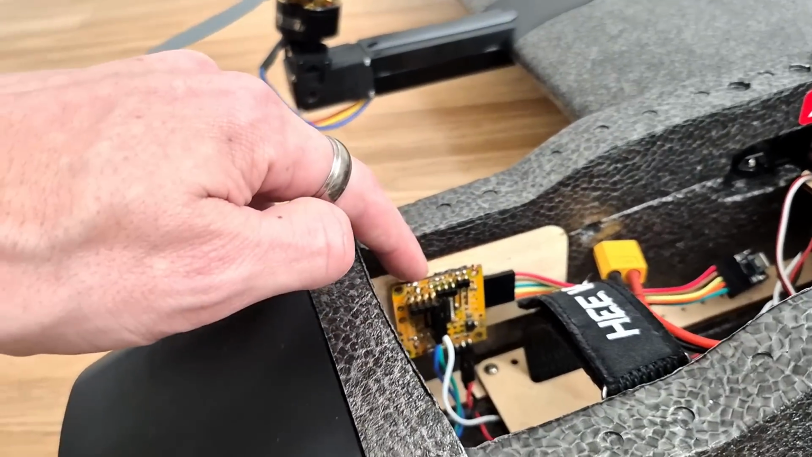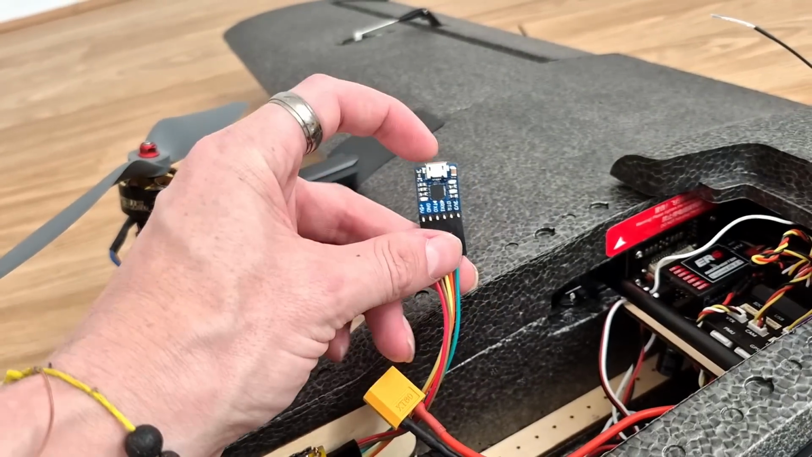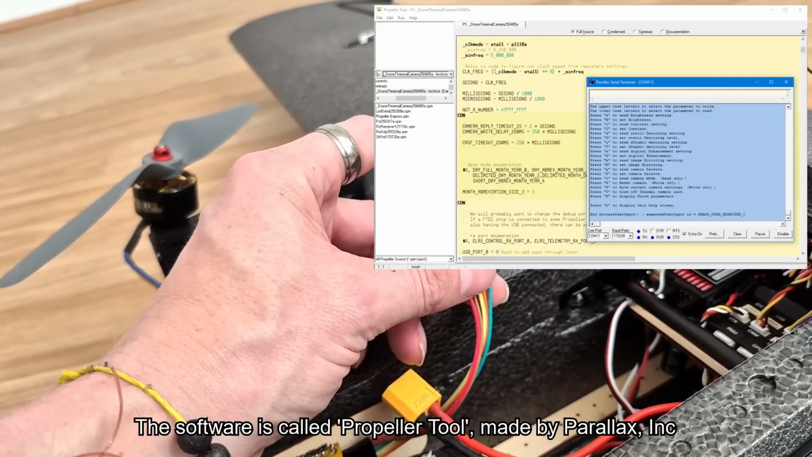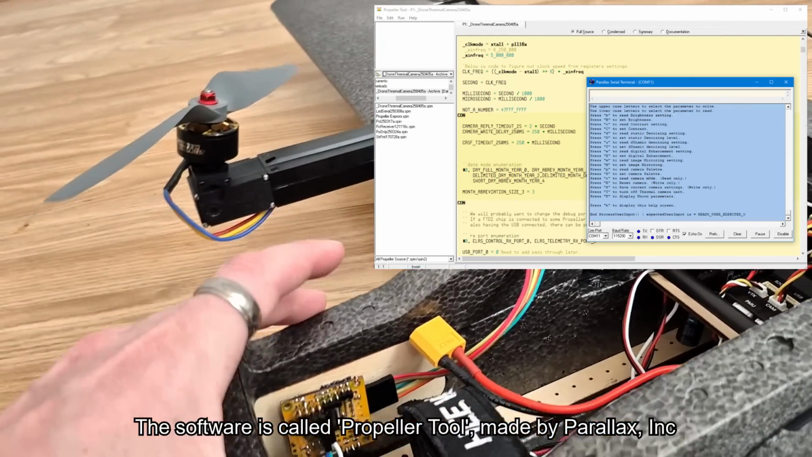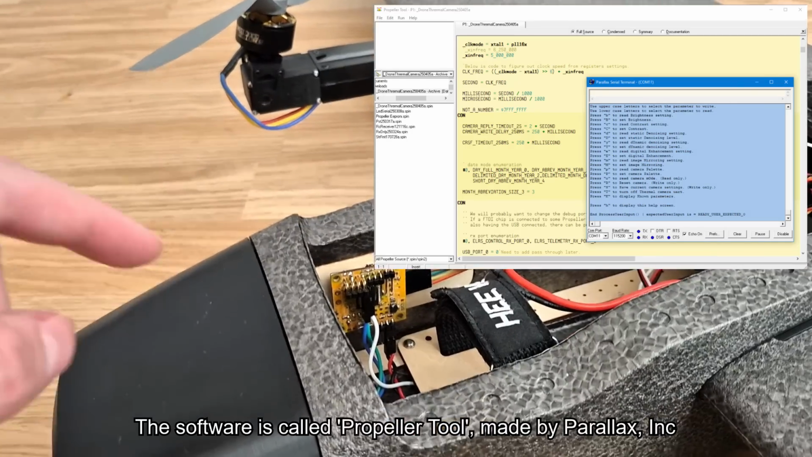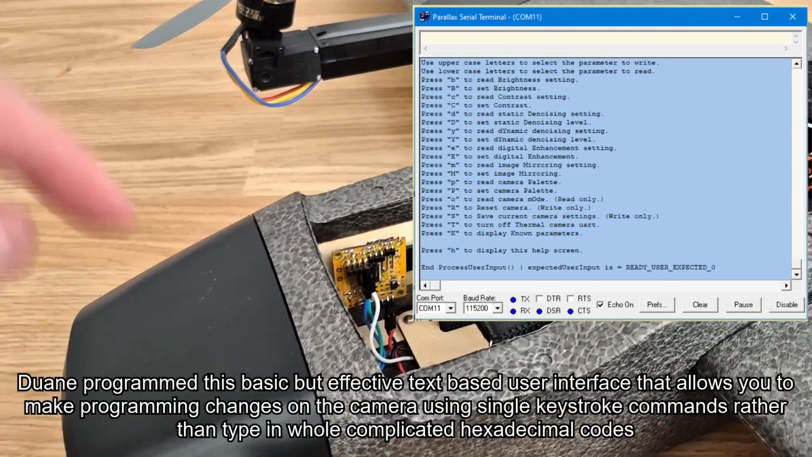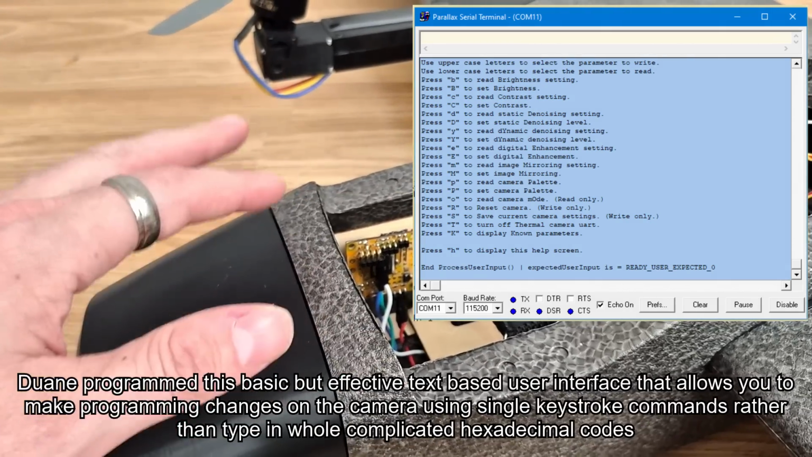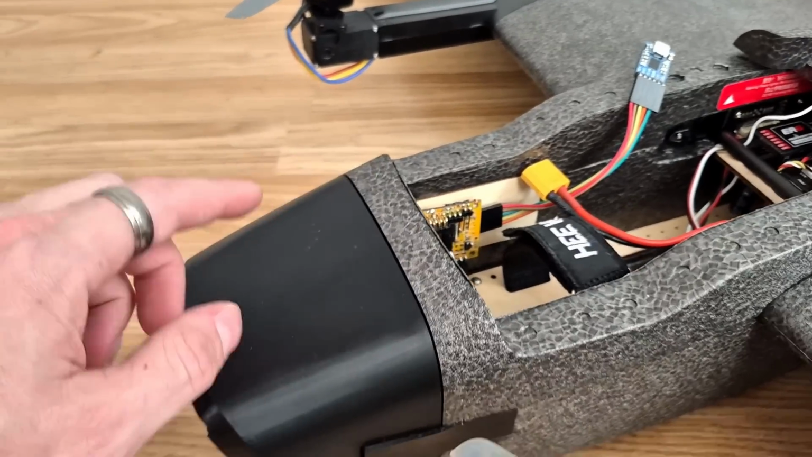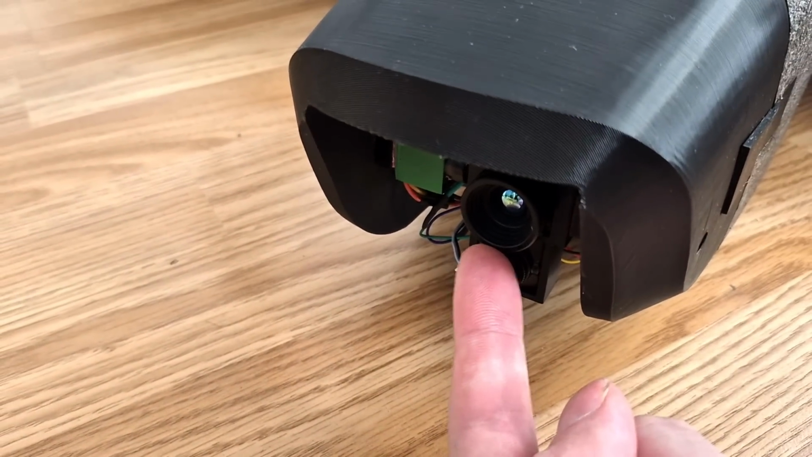a UART. So this little board is wired up to the UART, and then this here is an FTDI adapter, which allows you to connect to a computer, and then use some software, I think it's called Parallax something, I'll put it on the bottom of the screen. You use this Parallax software so you can then communicate with the camera. And the software that he wrote basically made a little mini user interface. You can then program the camera, change those color palettes, and crucially, save the color palettes. So what I now have is, whereas before this camera would default to black and white mode, it now defaults to color mode.